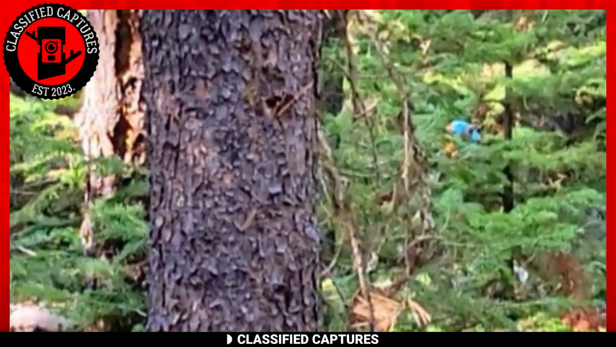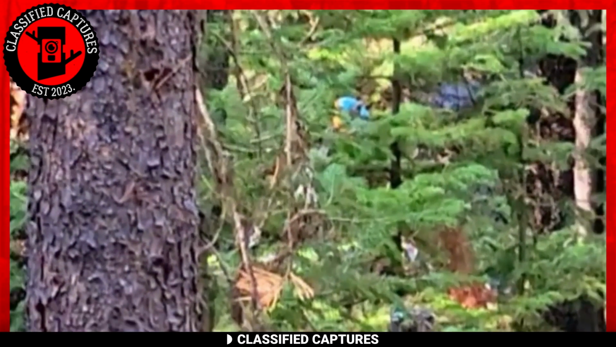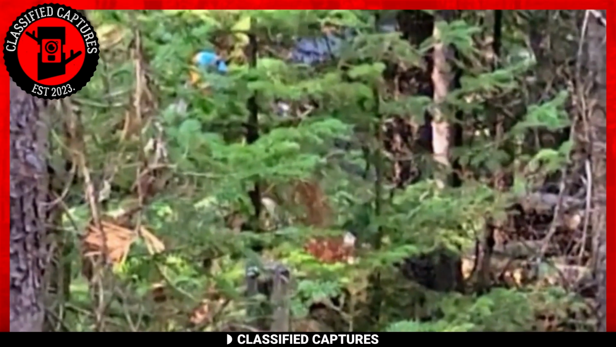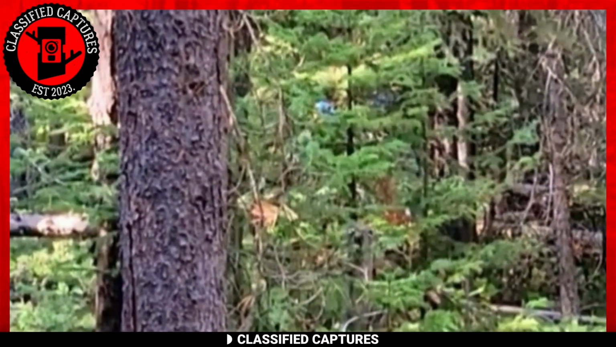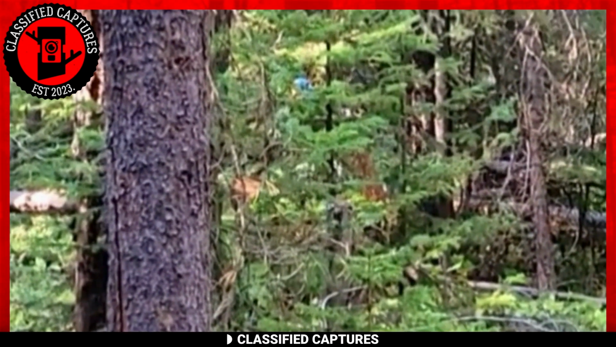Take a closer look. It's no wonder why the locals have chosen to stay away from these creatures. While it doesn't appear to have any interest in those filming, just imagine if it actually intended to harm them. The potential consequences could be disastrous, or maybe I'm just overthinking things. What say you?